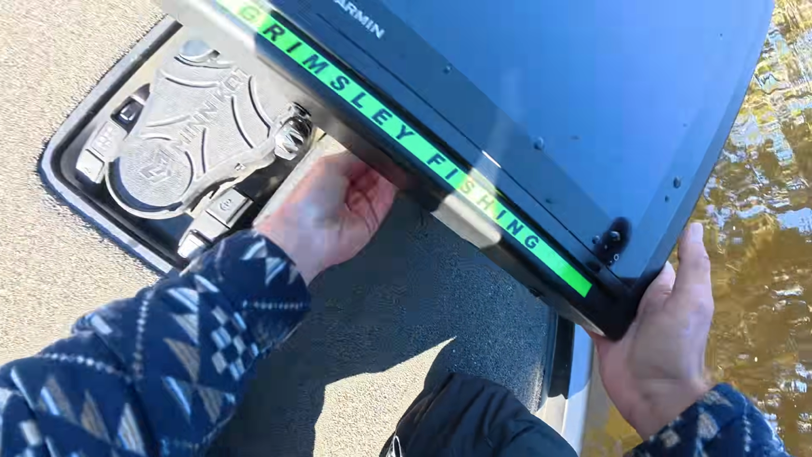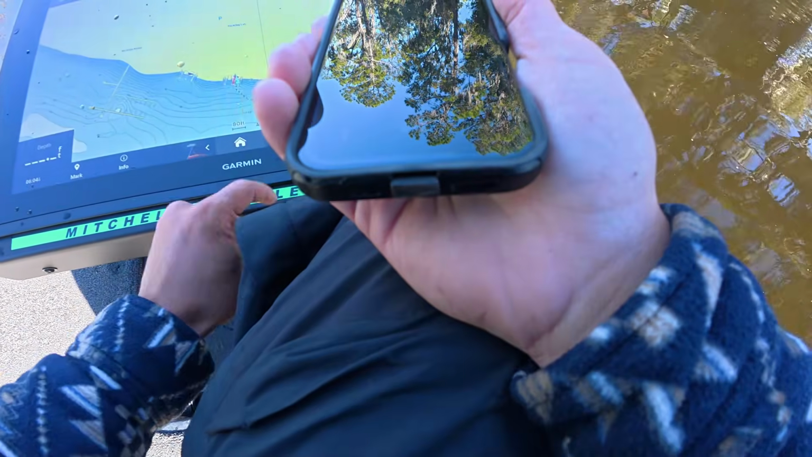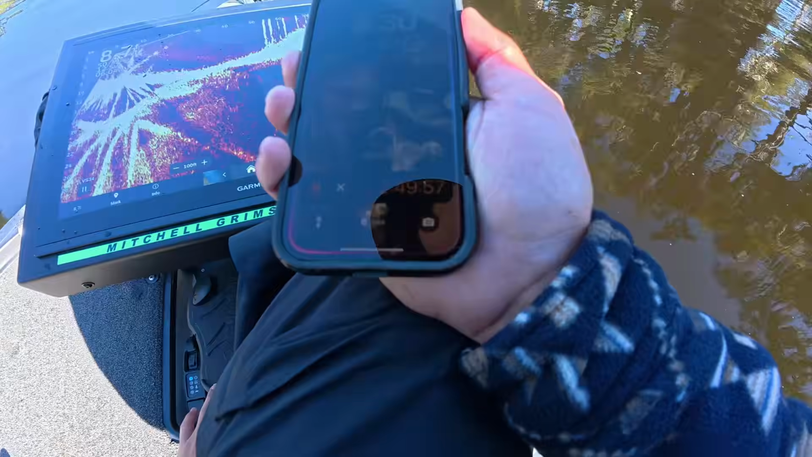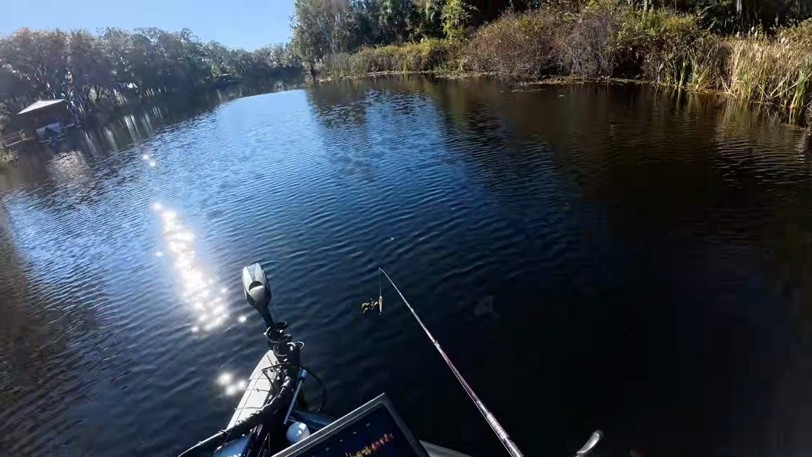We've officially got our live scope plugged in. Turn our screen on. Set timer for 2 hours and 50 minutes. 2 hours and 50 minutes starting now. Alright, we've got our timer set. Here we go.